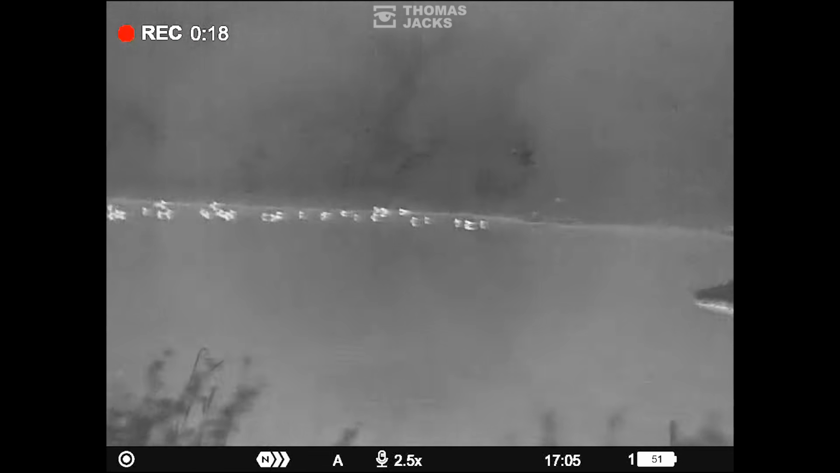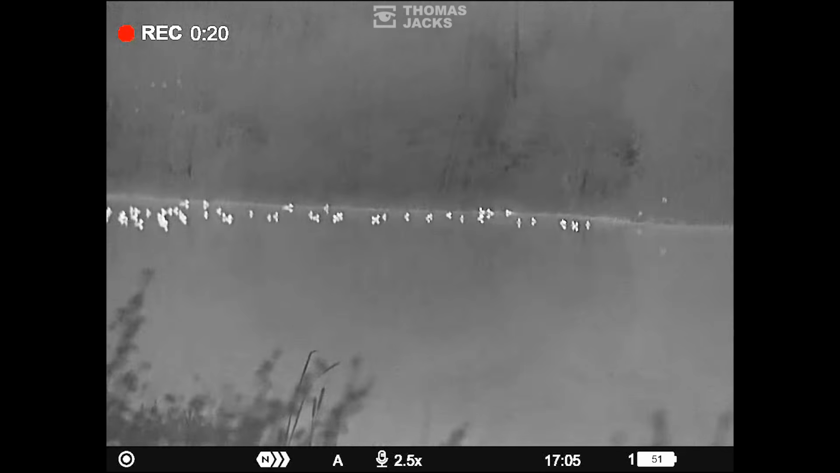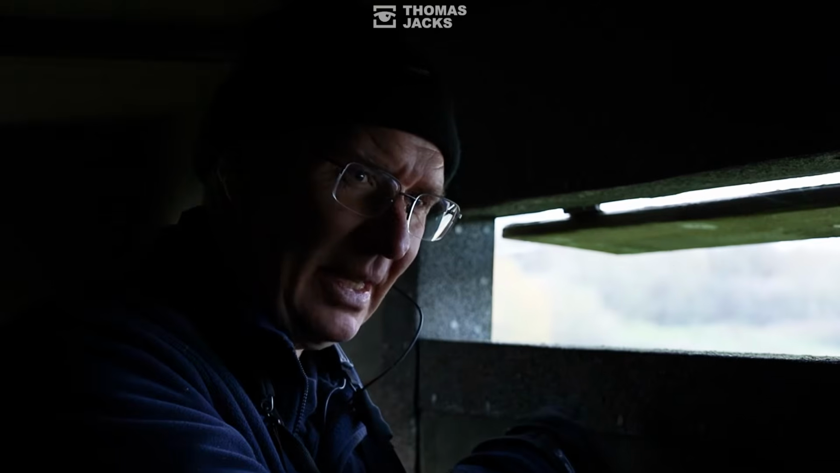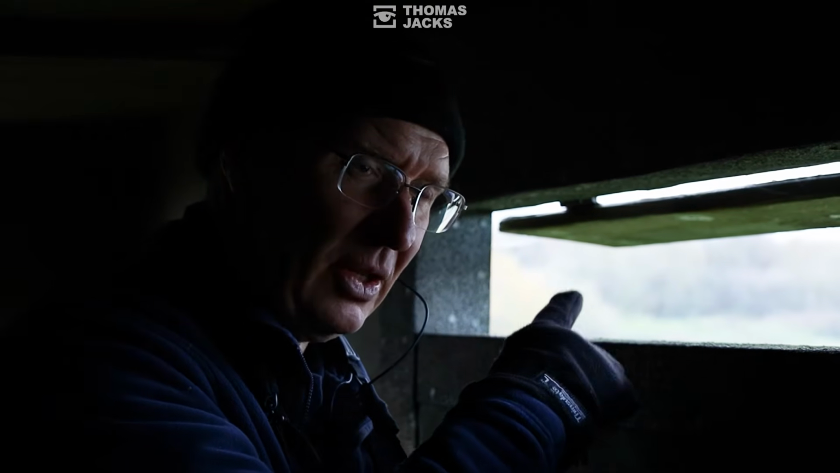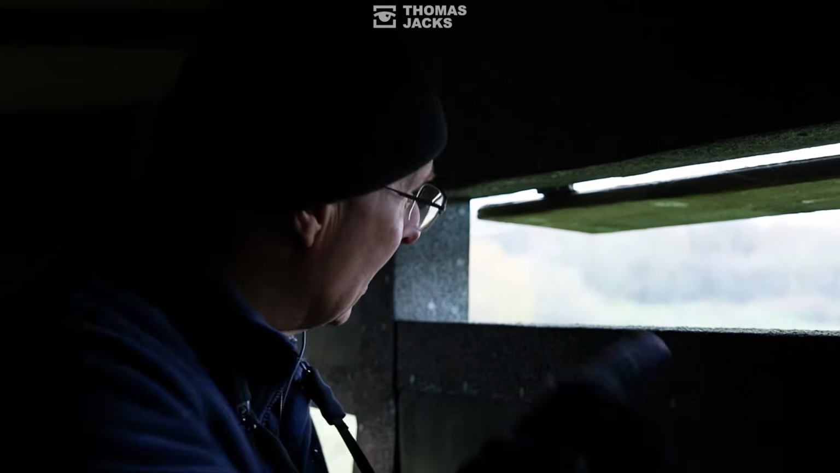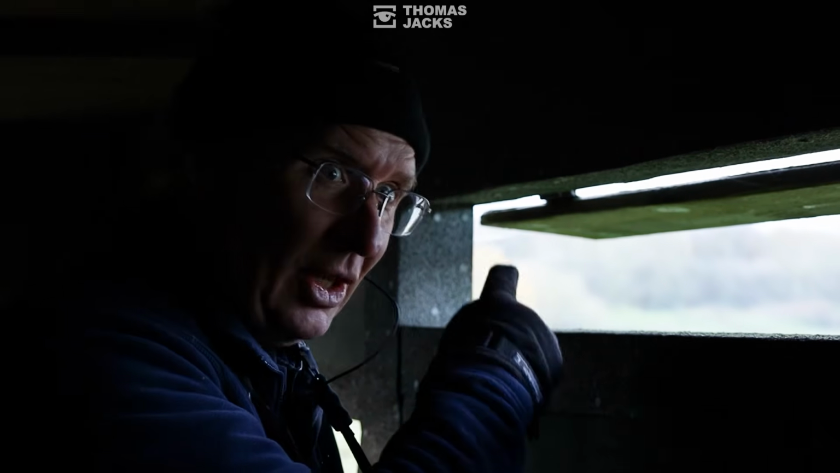And these tufted ducks, I worked out, are sat by day on another lake. I've got no idea where. Then they're coming in at night to sit here in safety. They don't feed here. They're doing the opposite of the snipe. They're feeding by day somewhere else, and they're coming into this lagoon at night.